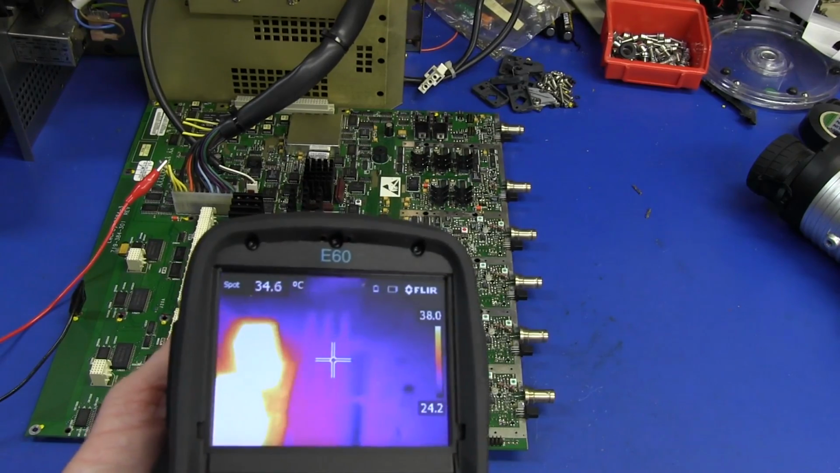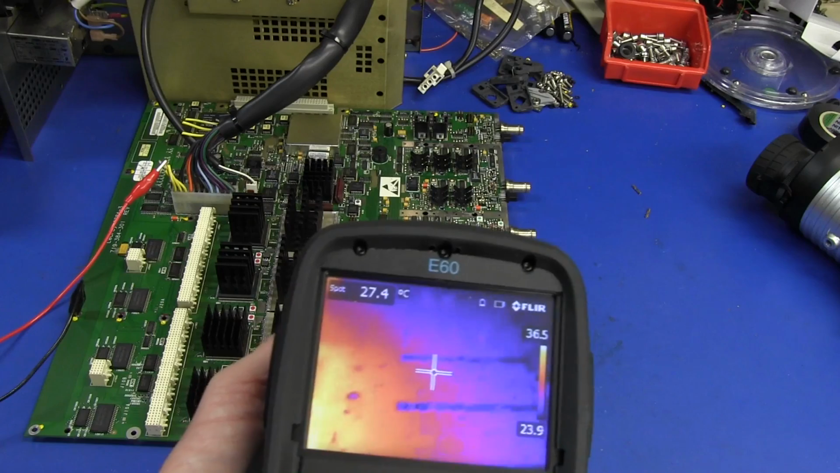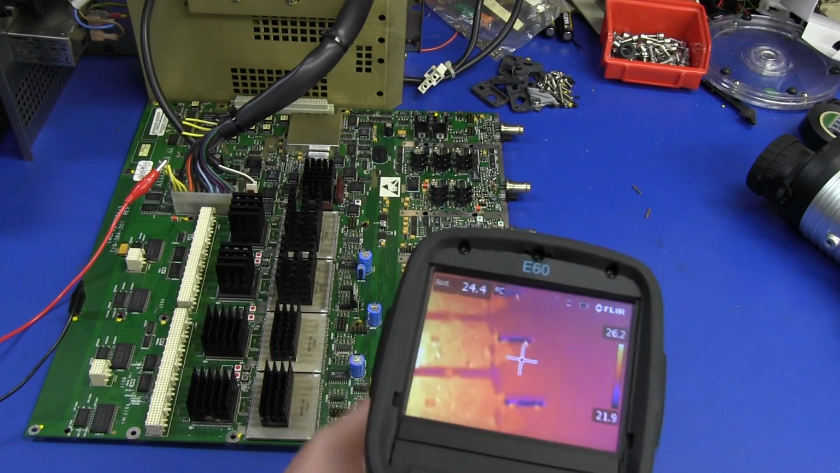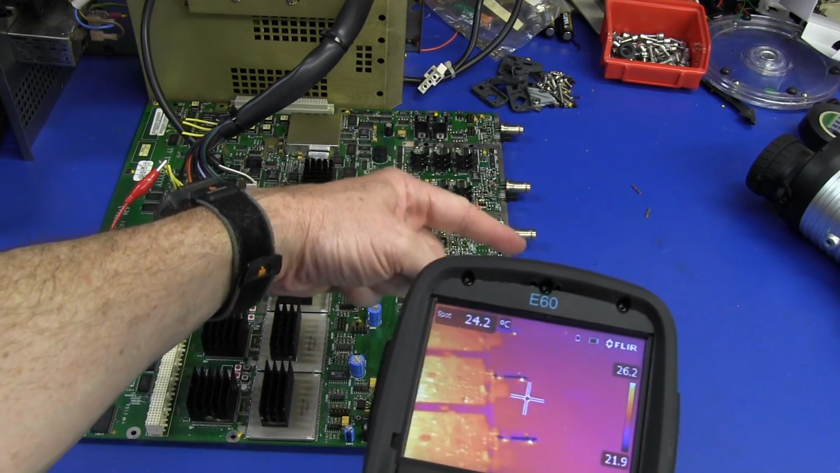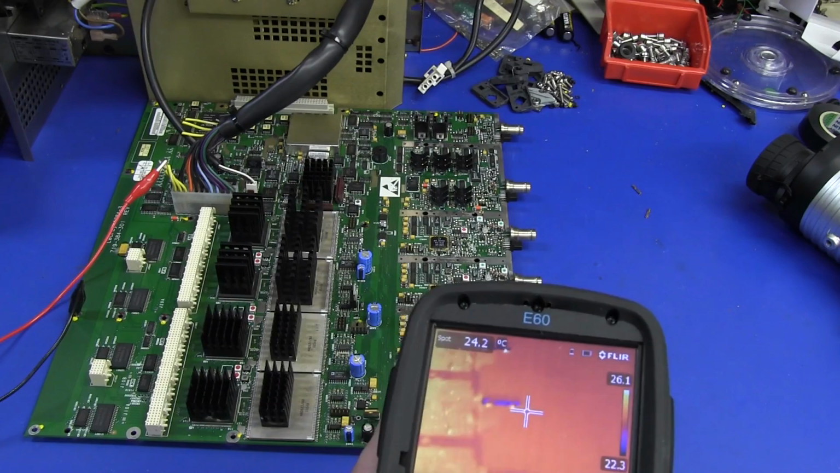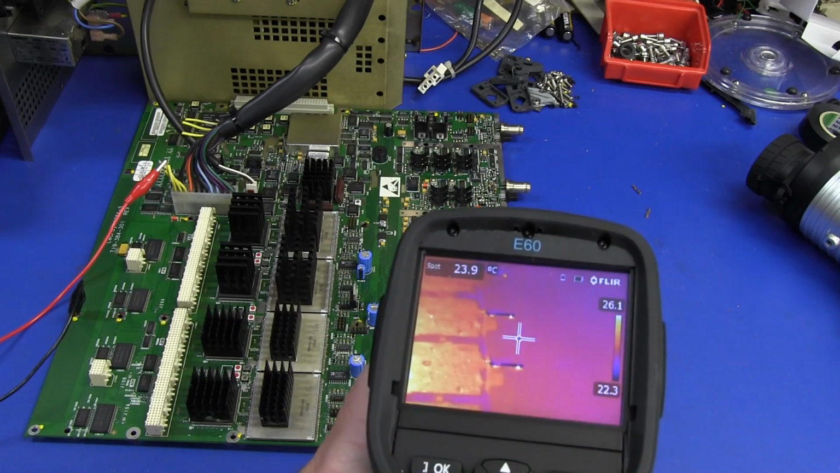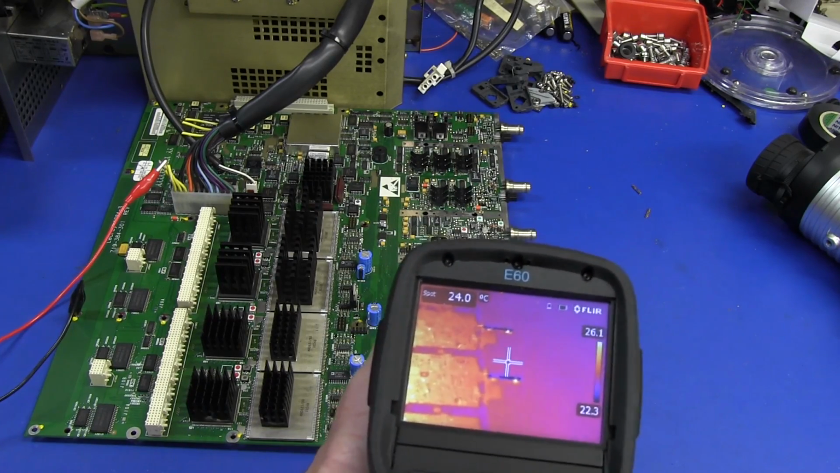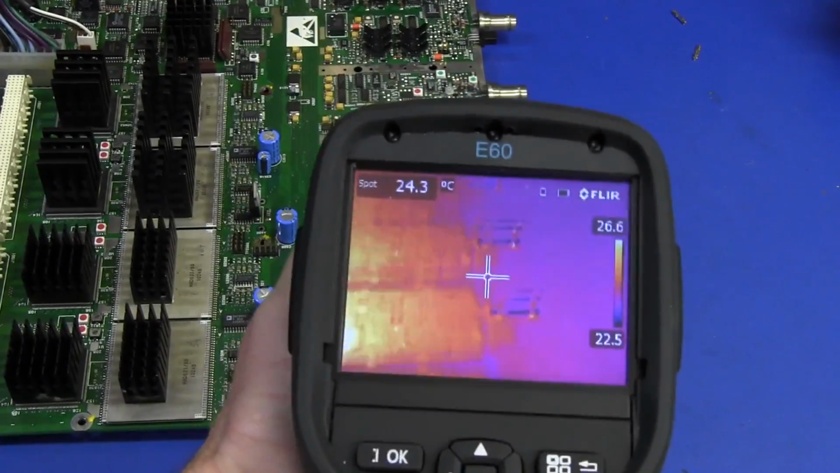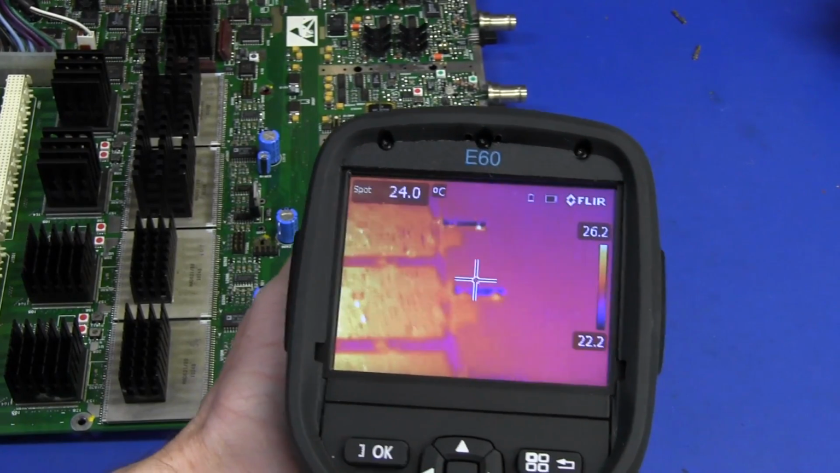Let me tell you, it is looking like it is something to do with those ASICs. Now, if we pan around the rest of the board, here's an interesting thing. You might see a hotspot on these B and C connectors here, and you might think they're actually hotter than other parts of the board, but that's not. That's just heat reflection, and you've got to be very careful with shiny objects like this. You will actually get heat reflection off these components. So if you don't use it correctly, you might think, aha, that B and C is getting hot, but it's not. It is just reflection.